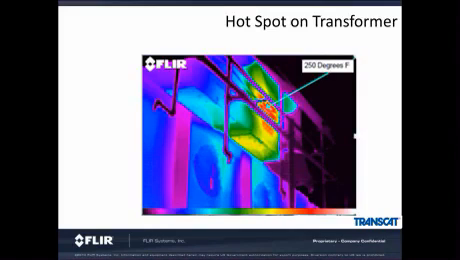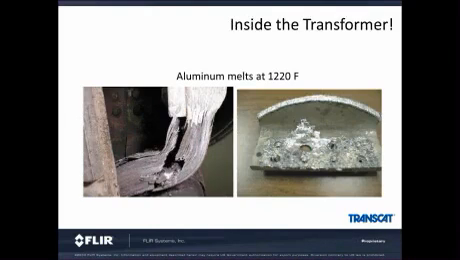Here we will discuss another example of indirect temperature measurement. Using the thermal camera, the customer was able to find a 250-degree isolated temperature rise on the side of a transformer. After discovery, a repair was initiated, and this was found.